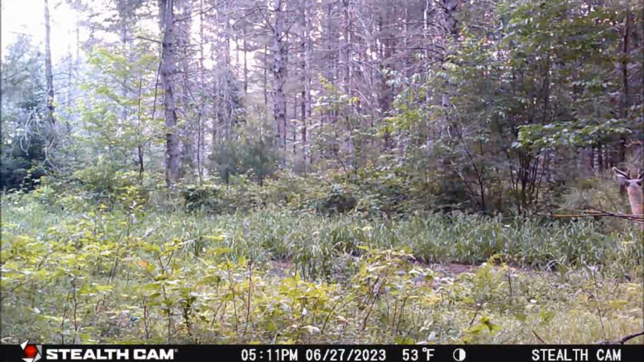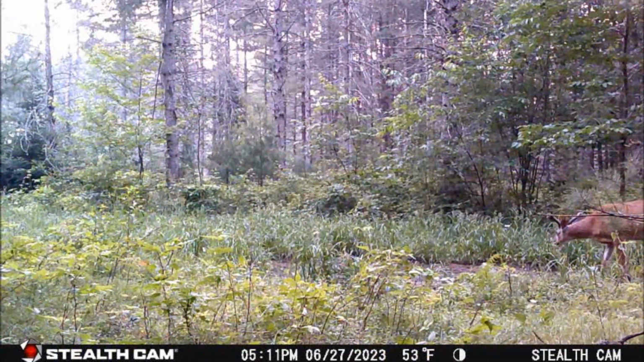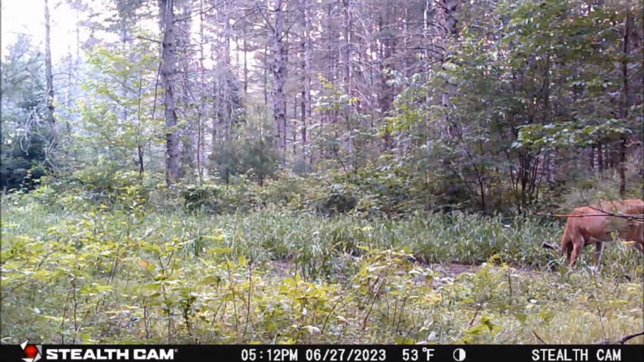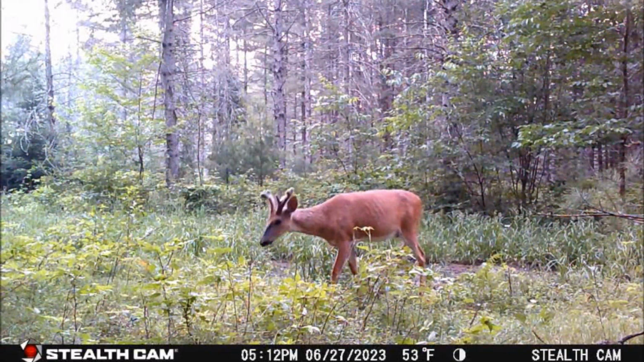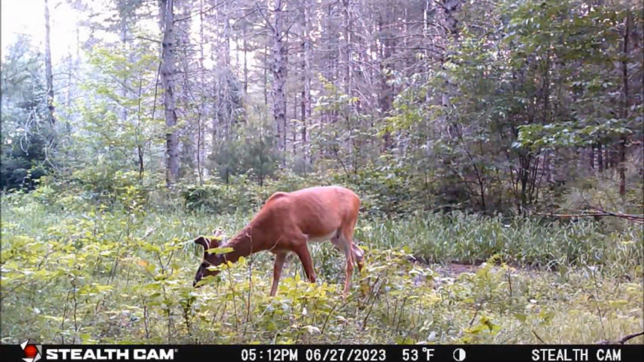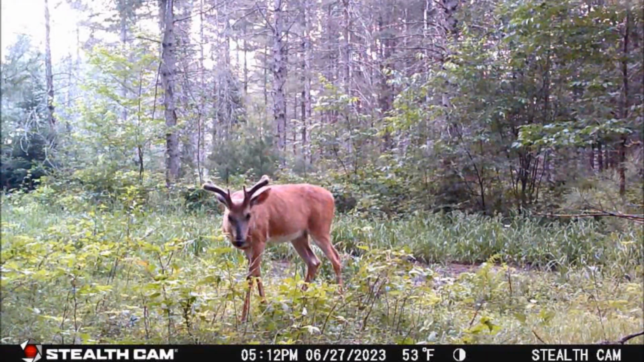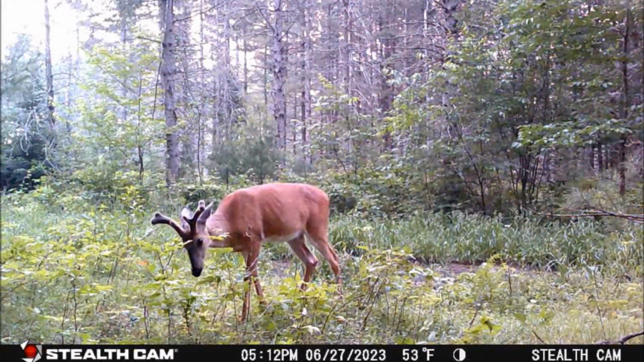Next, at 5:11 a.m., still on the 28th, another 6-point buck came in, making this the first daylight appearance of a buck at the water hole. He hung around until 5:13 a.m., eventually scent checking the trail cam before moving off.